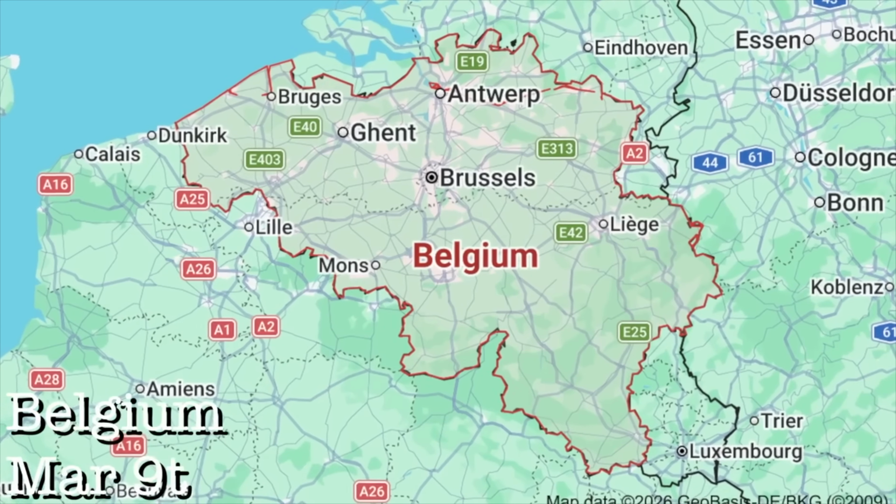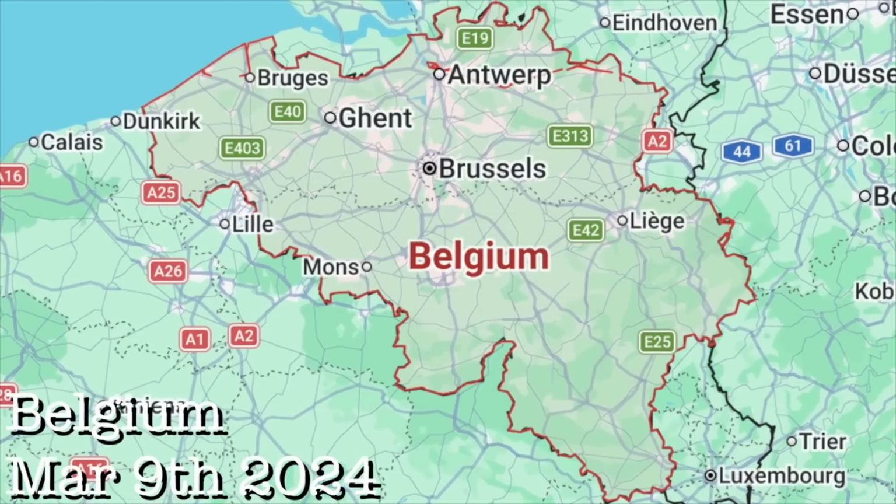Take a look. Farmlands of Belgium, March 9th, 2024, where witnesses went out early morning. This is about 6 a.m. Dew on the grass and a heavy fog in the morning, where they saw this monstrosity. This is what they've been calling a mothership saucer UFO. Witnesses say they even saw it wobbling before takeoff. You kind of see some of the wobble in the clip, and I find that fascinating because we've talked about this before.